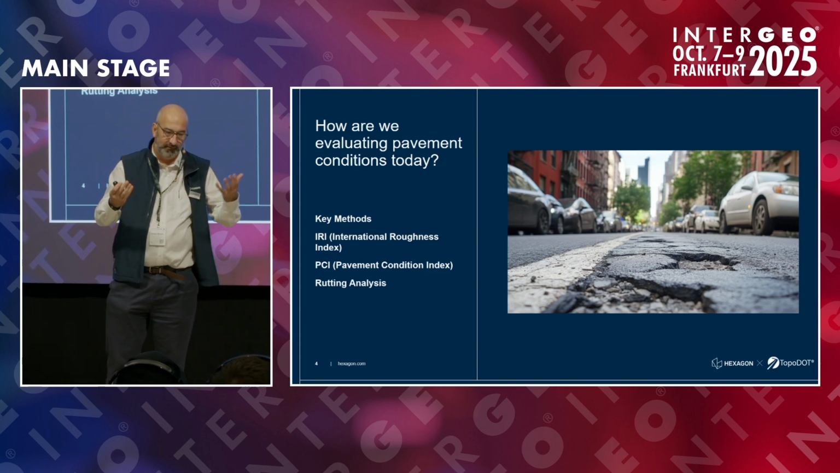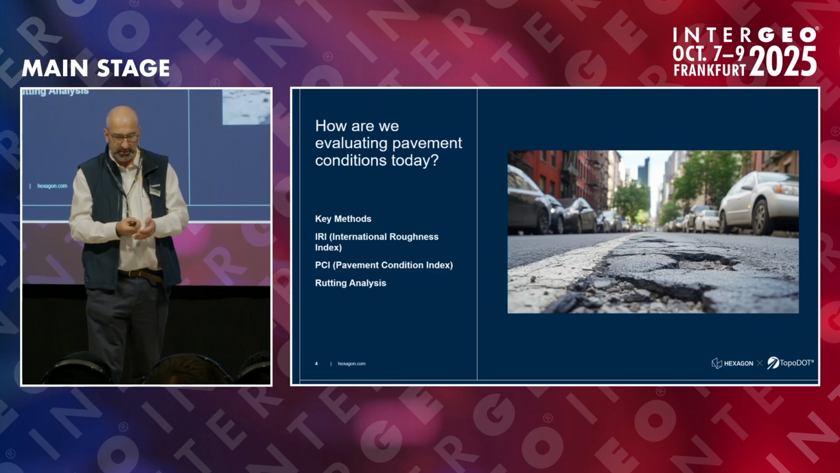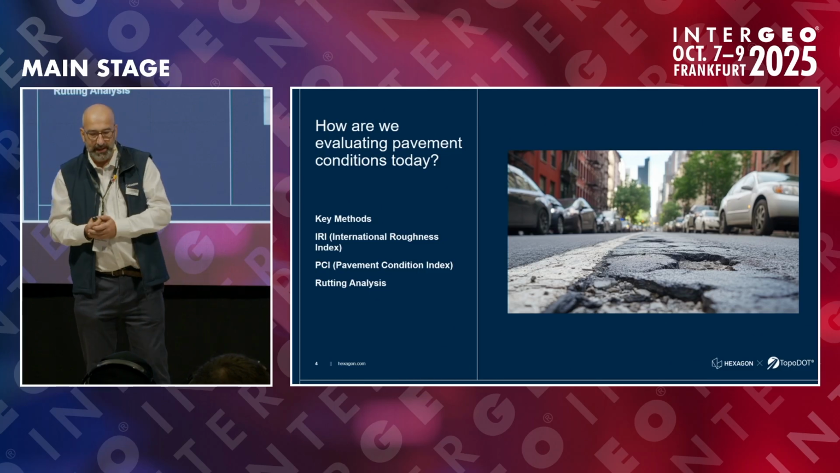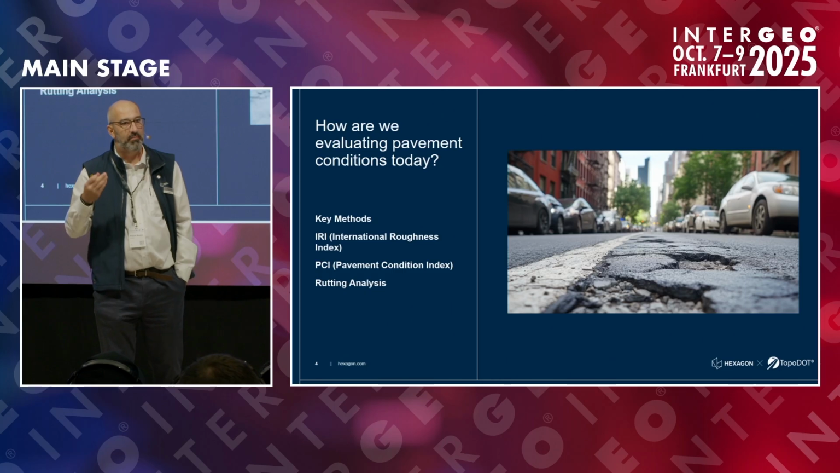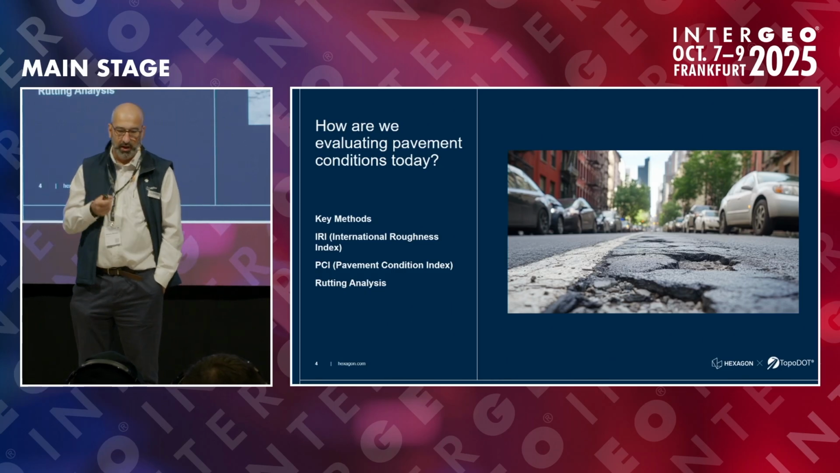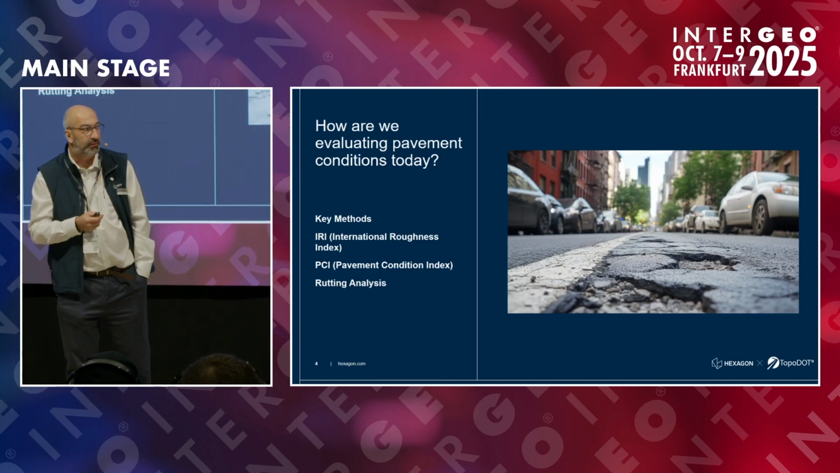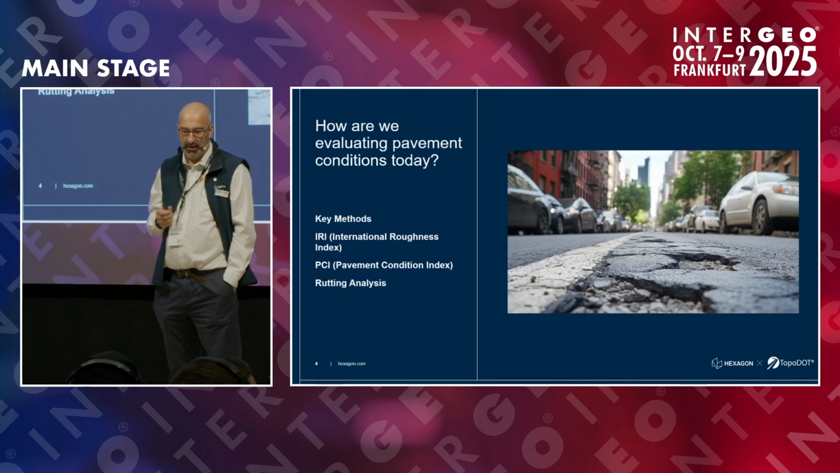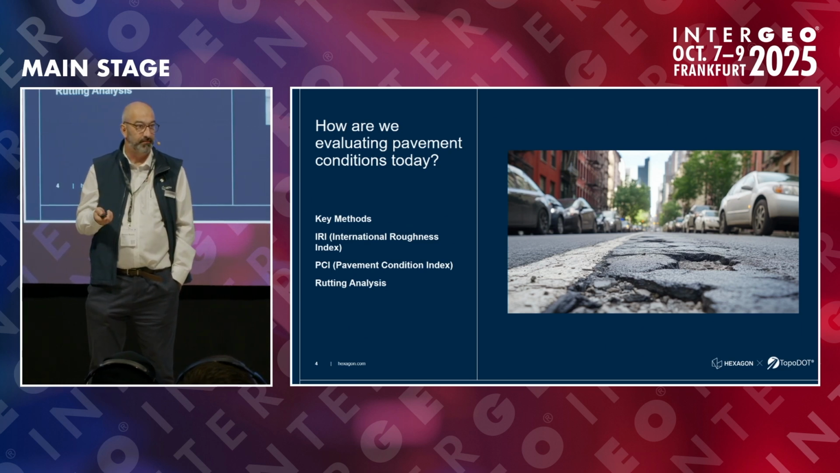And there are a couple of key methods to measure these pavement conditions. We are talking about IRI, which will tell us how smooth or rough the road feels when we are driving. We are talking about PCI, the Pavement Condition Index, that gives an overall score of pavement quality, often used by cities to plan maintenance. And we are talking about rutting analysis that looks at the depressions in the wheel paths, which can affect safety and drainage.